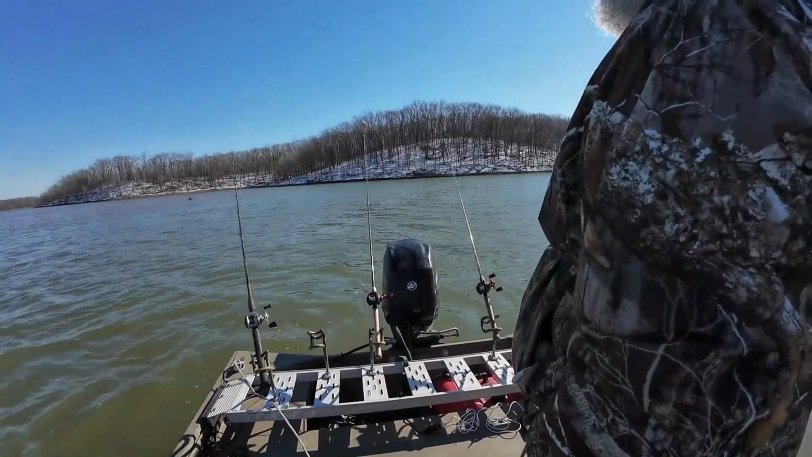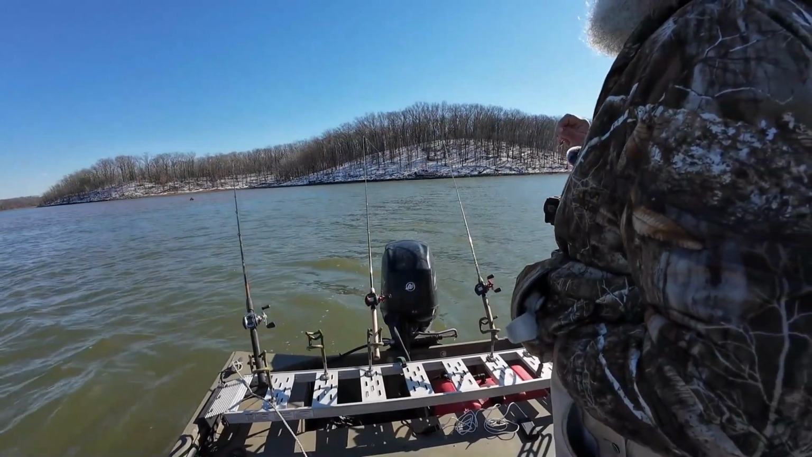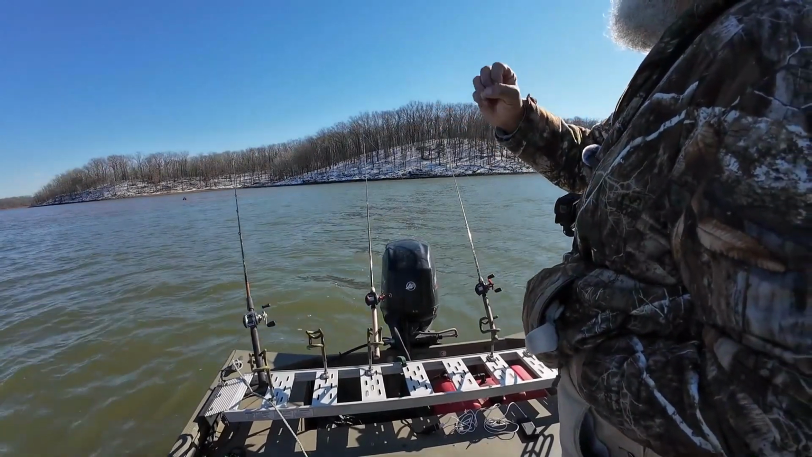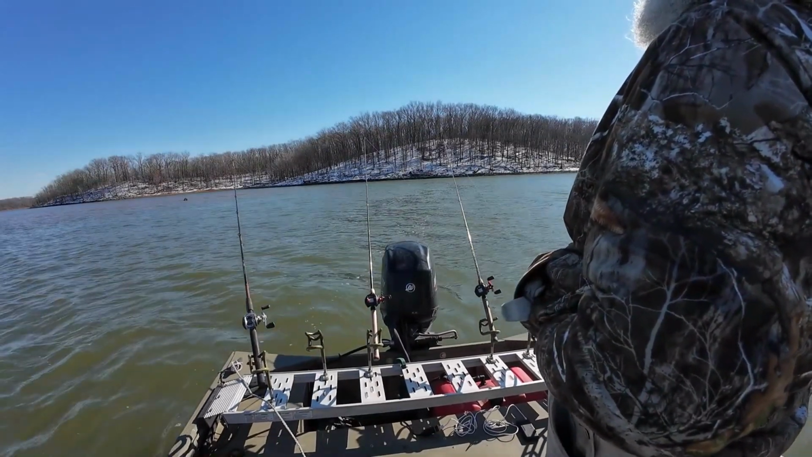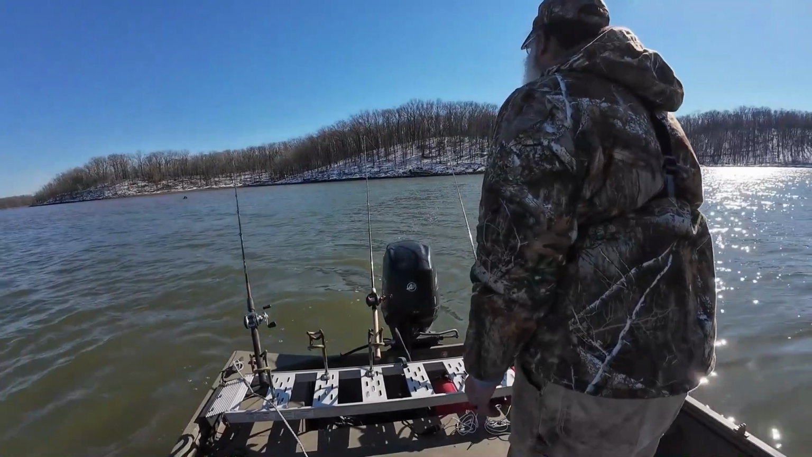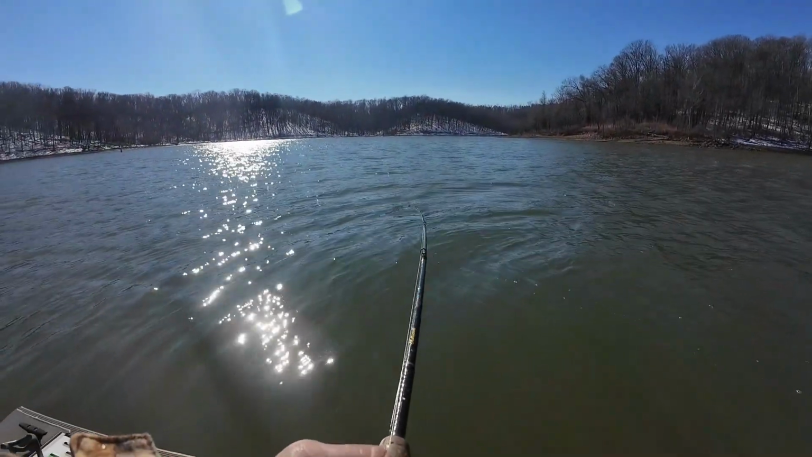I think if I come back up here again in the next couple weeks, I'm gonna bring us the offset J hook. That way I can pick that pole up, give him some slack. See what they're doing, they're turning with it and it's pulling it back out of their mouth. If you give him some slack, he'll double bite it. Which one do I grab? If I get this one in, we've got our limit.